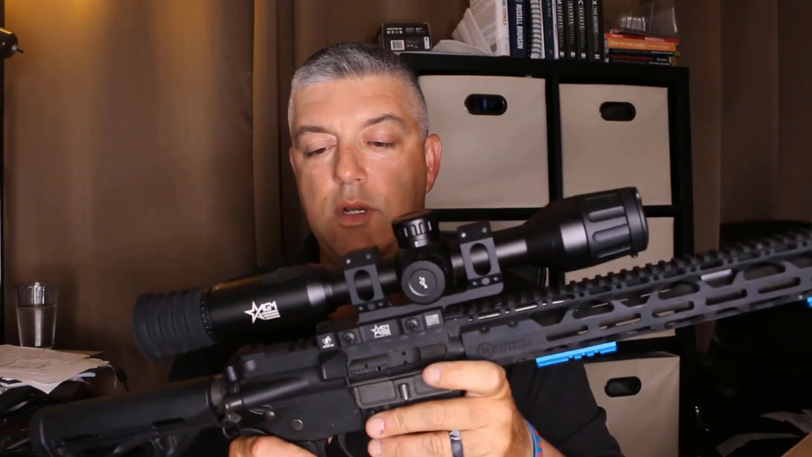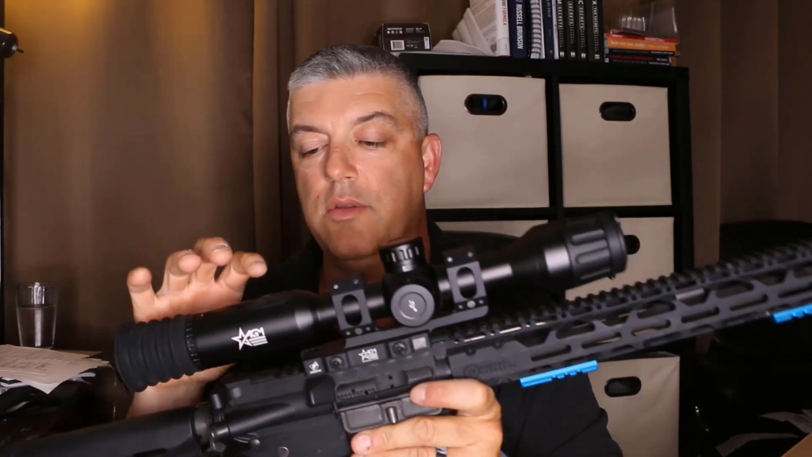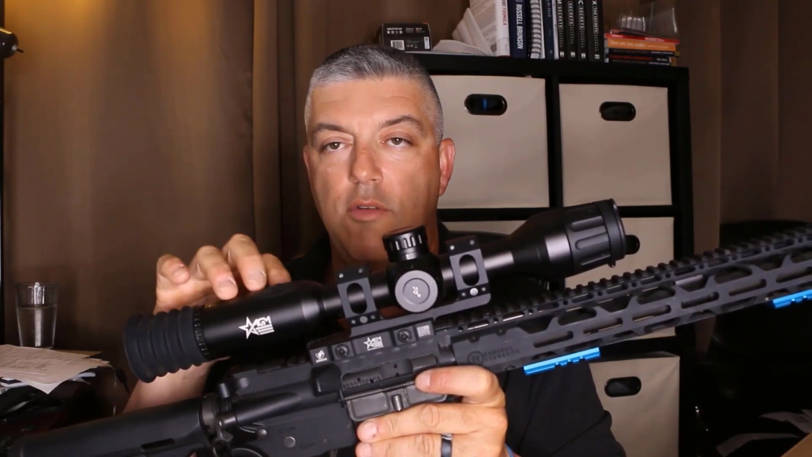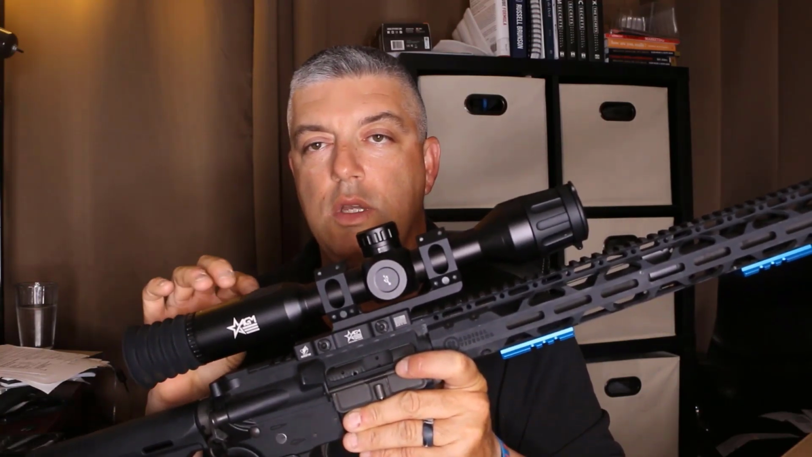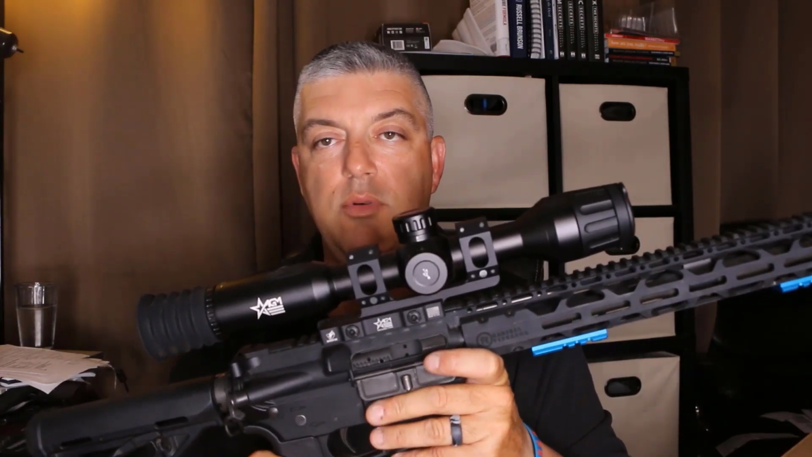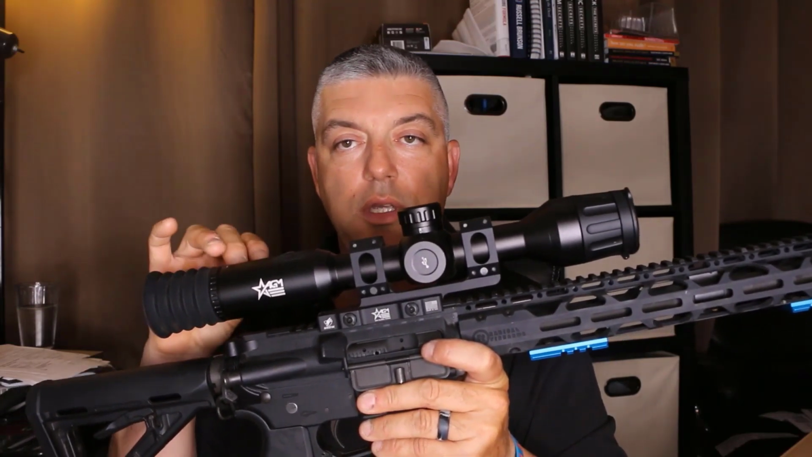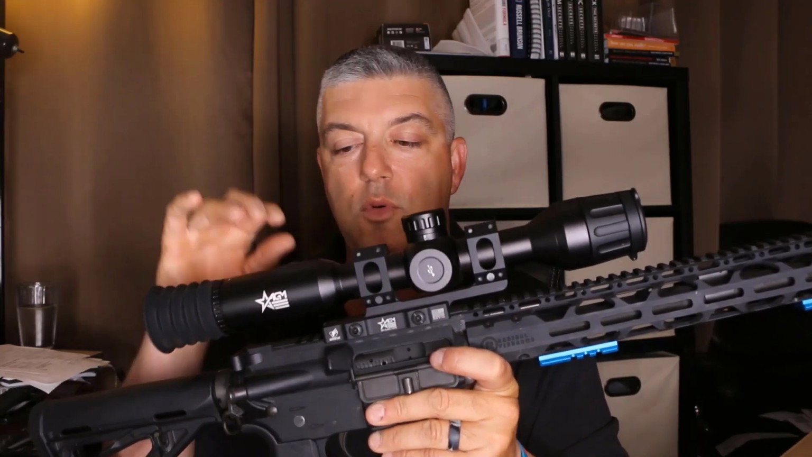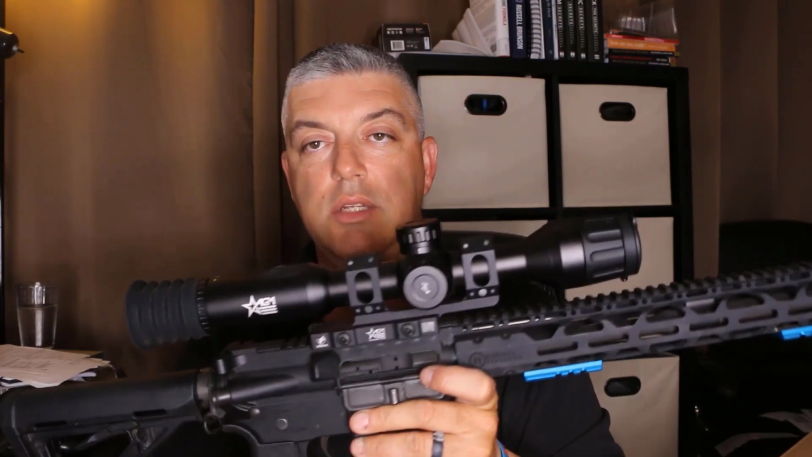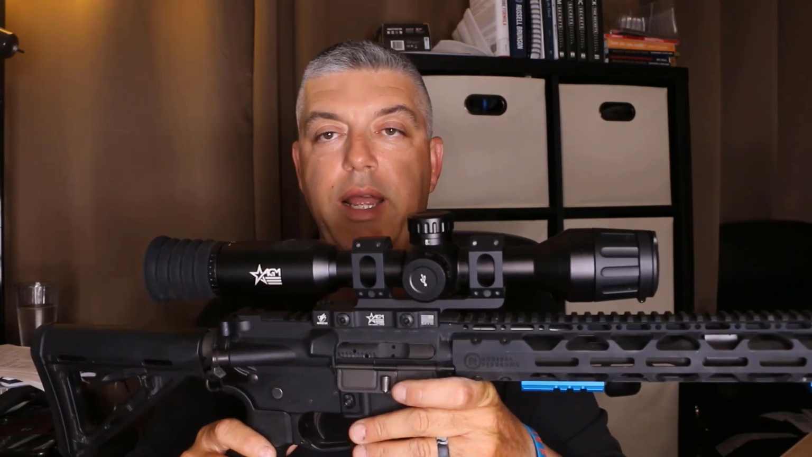This unit as well, the Adder, since the beginning of 2023, all 4 units have a fully transferable 5-year warranty now, which is basically the top of any thermal. Some units go 1 year, some go 3, some 4, but this is actually 5 years and it's transferable. So that's another huge play by AGM.